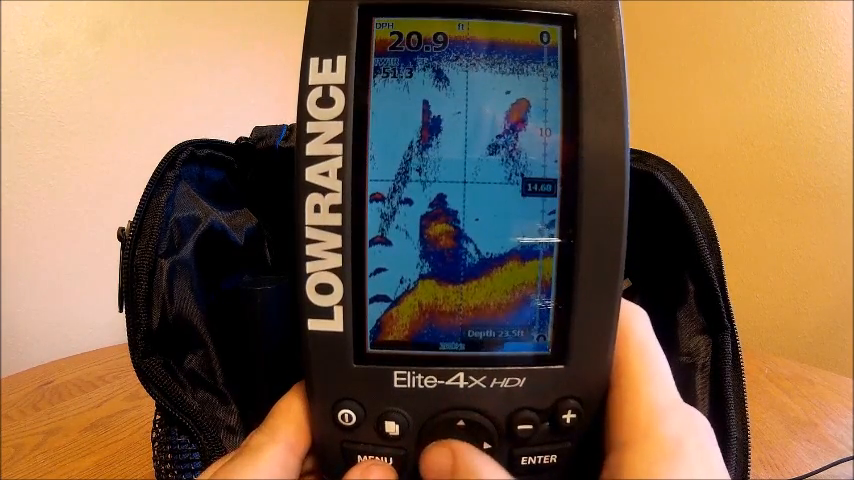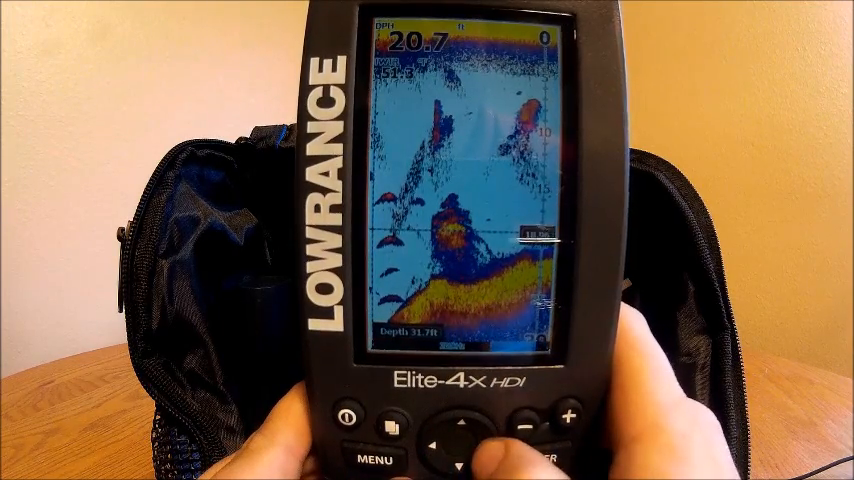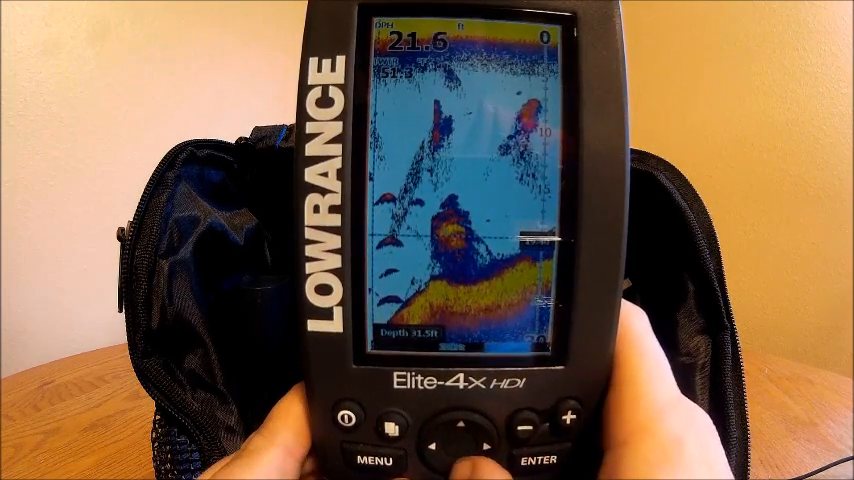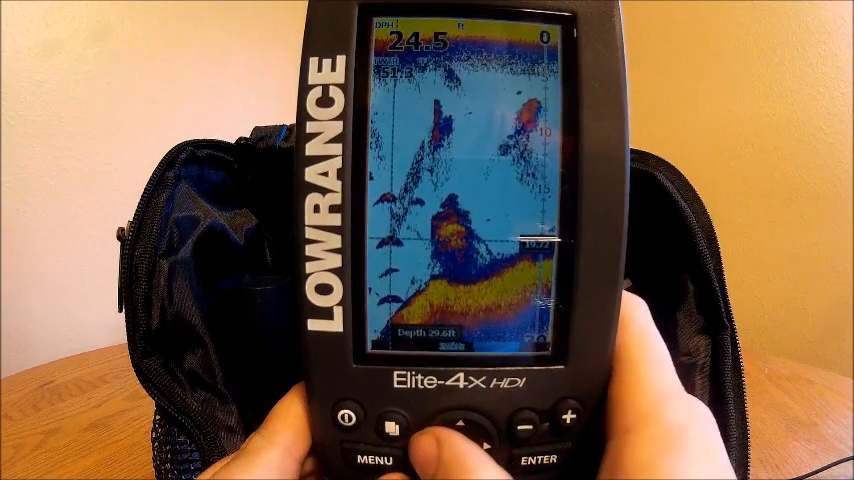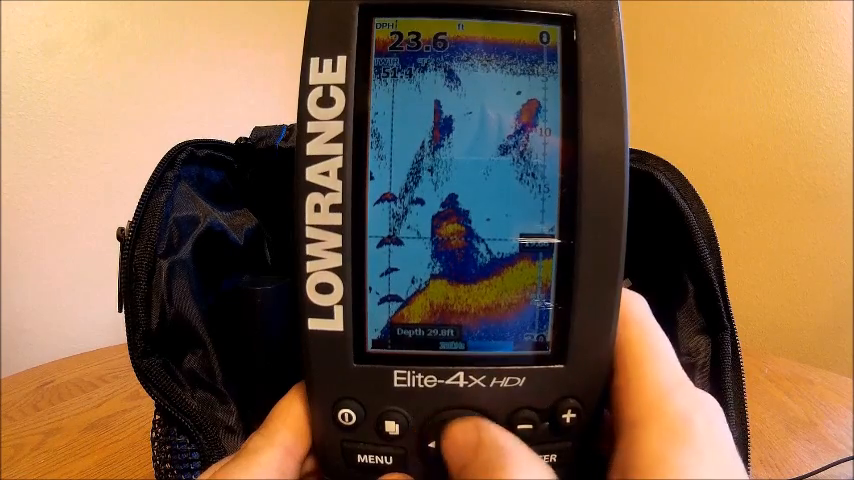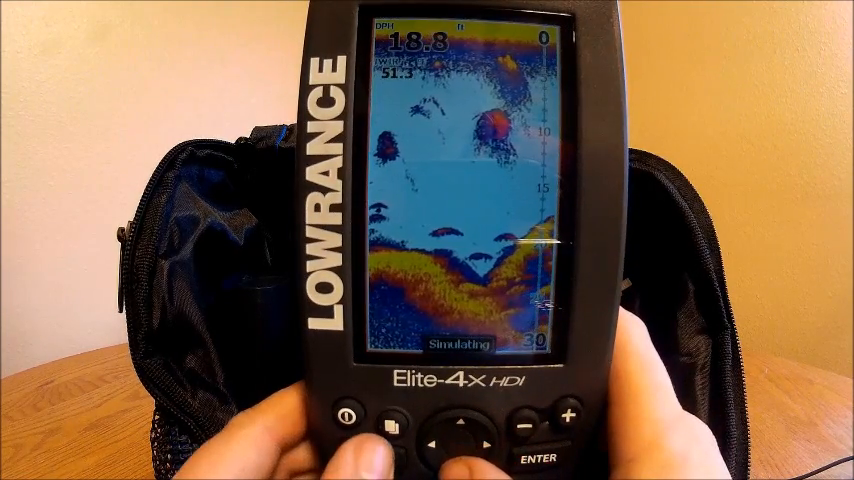And then also with the arrows, you can go up or down. It'll tell you, okay, hey, there's a fish right here. How deep is it? And I can kind of see it's at 19.72 feet. So to get back to real time, just go all the way to the right.